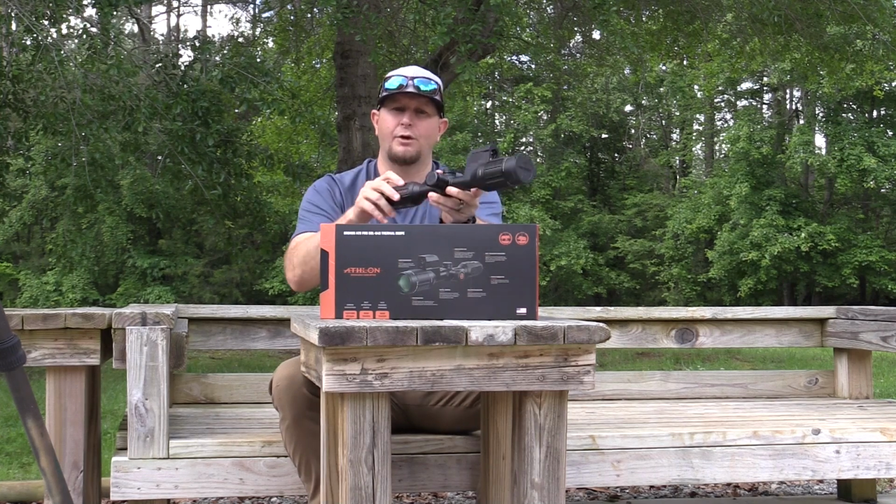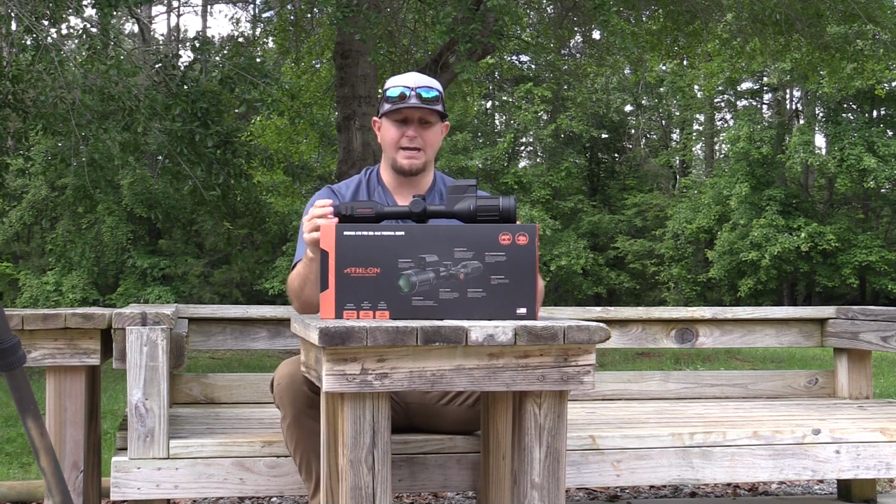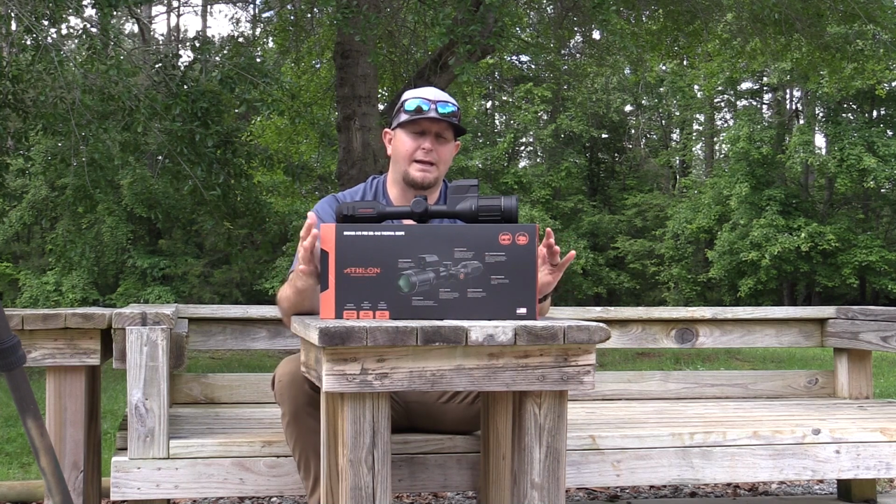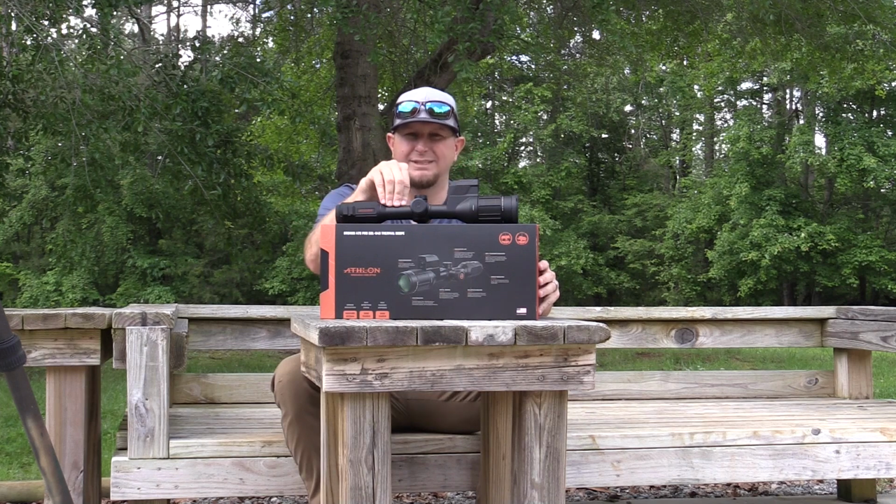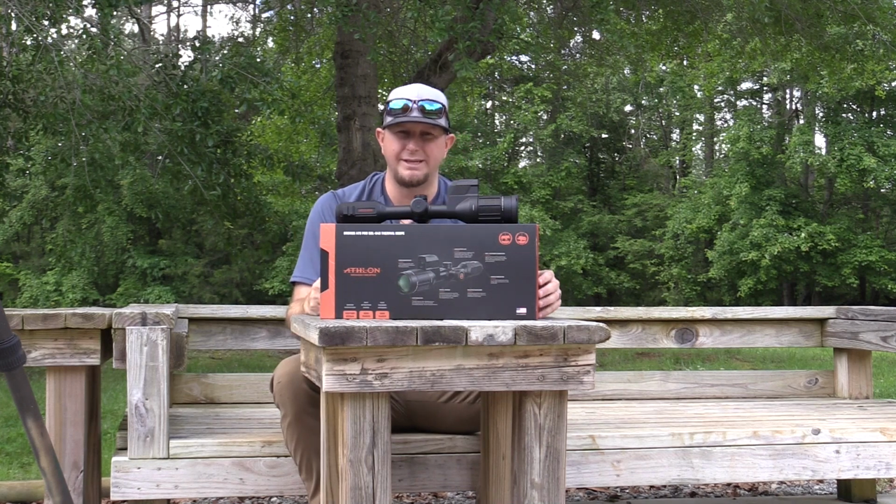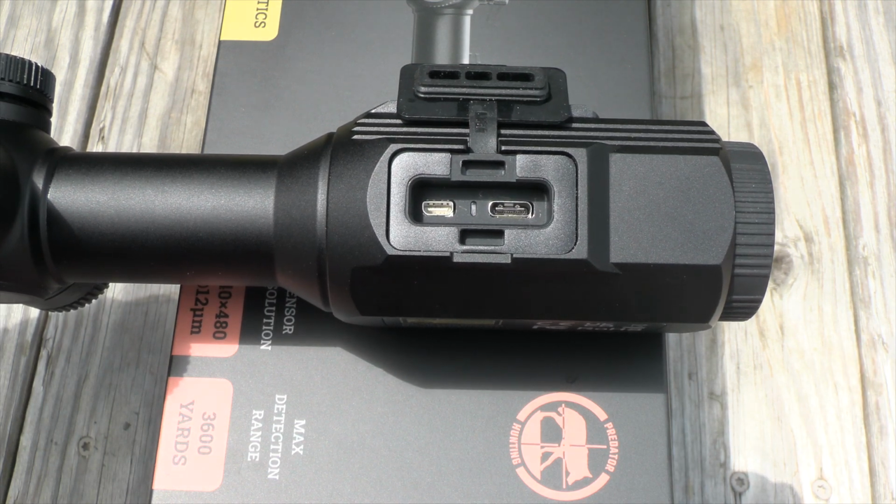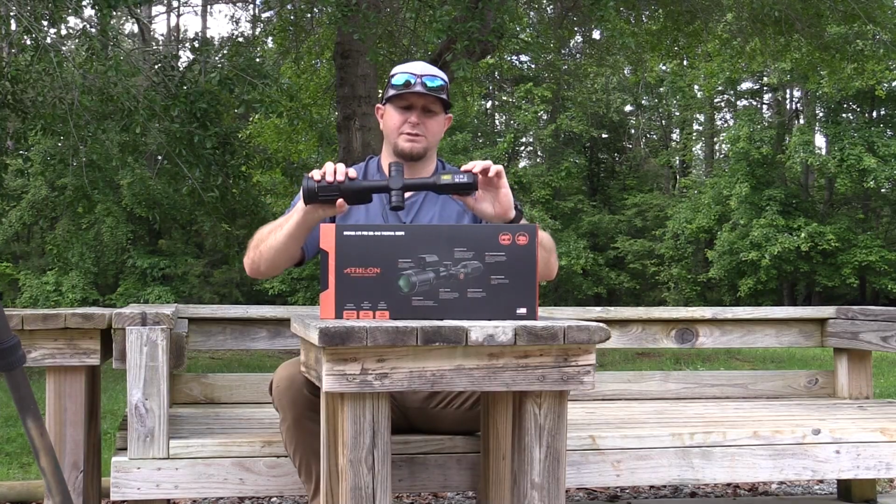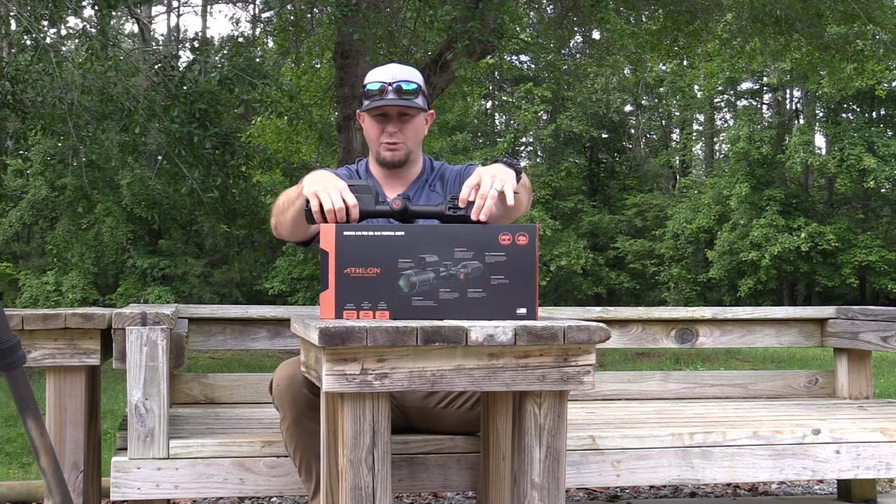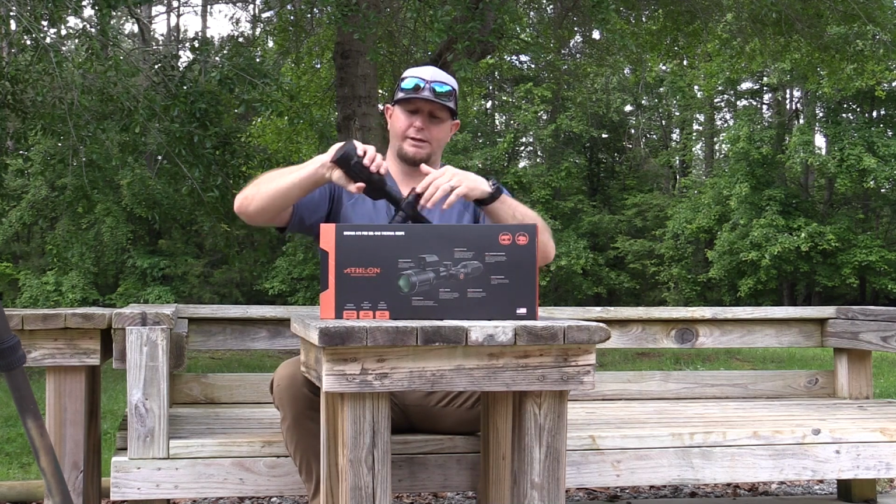Now you do have an internal battery as well. So basically once this removable battery is installed into this Athlon, you essentially are running off of two different battery power banks. You have one battery that is built in internally to the scope. That battery is charged via the USB-C port, which is located on the left-hand side of this optic underneath this flap. So if you undo this cap, you will see a female end for a USB-C. If you plug that USB-C cable into this scope and then plug it into a wall outlet, that is how you would charge the internal battery of this scope.